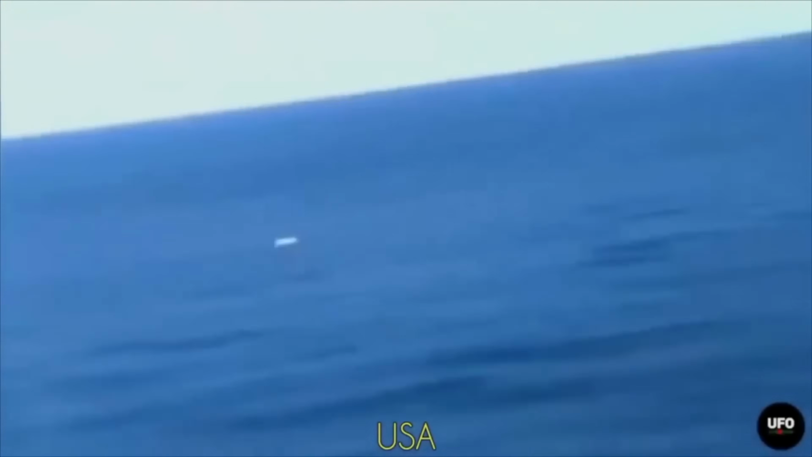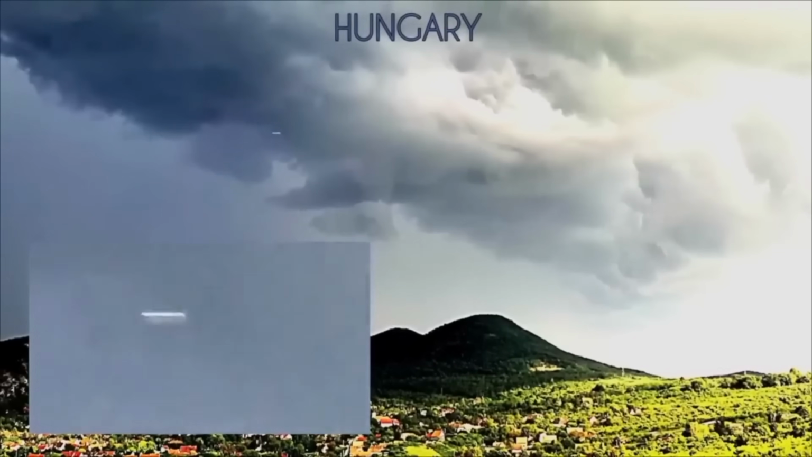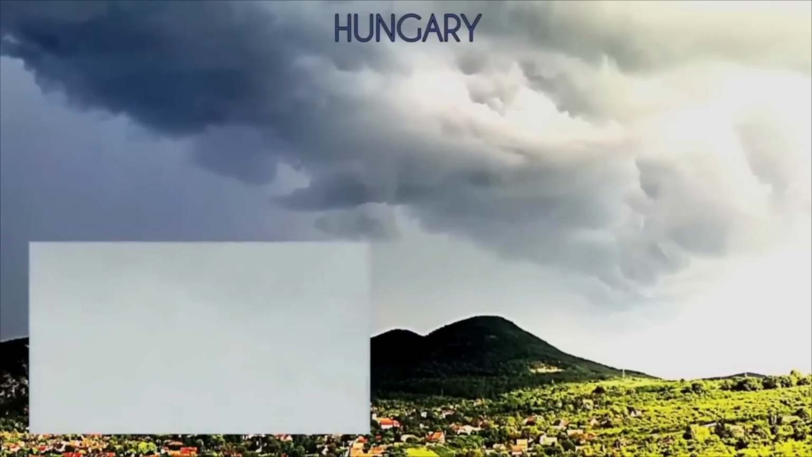This fighter jet video is from the USA, and it appears to be a Tic Tac zipping over the water. I mean, this thing is going fast, and air resistance means nothing to it. I love this video. Here we have another laser pointer video, and I like these because we get to see the subject in the sky trying to avoid the laser pointer. However, I have pointed out and seen that these could be bats. They have been before, just trying to avoid the laser so they can stay on their flight path, which I respect.